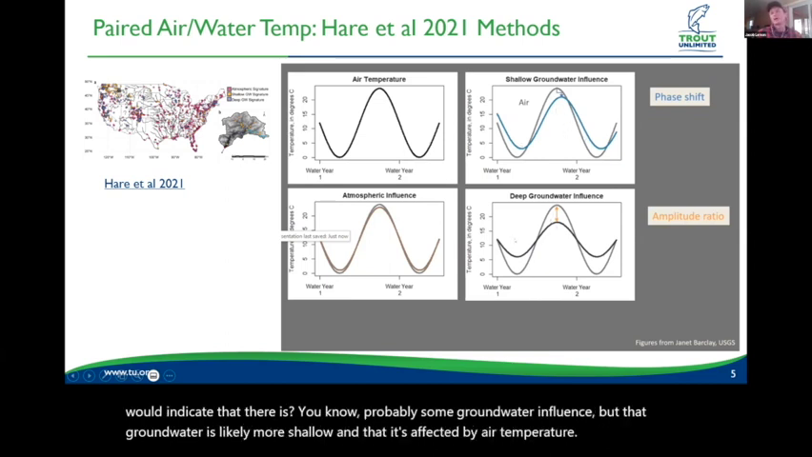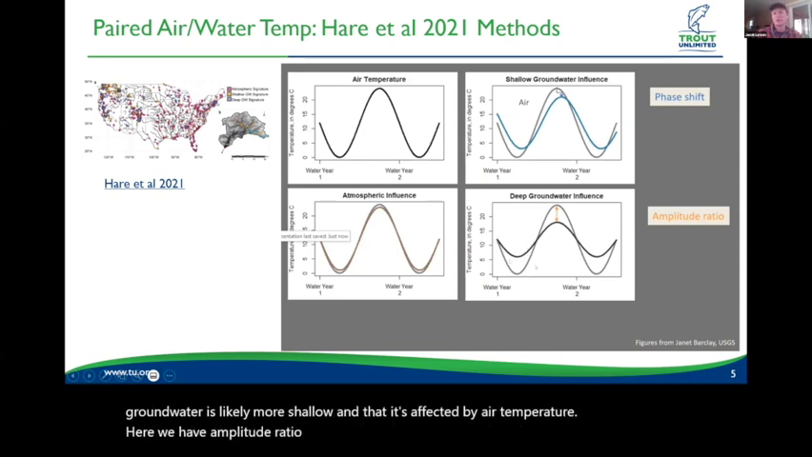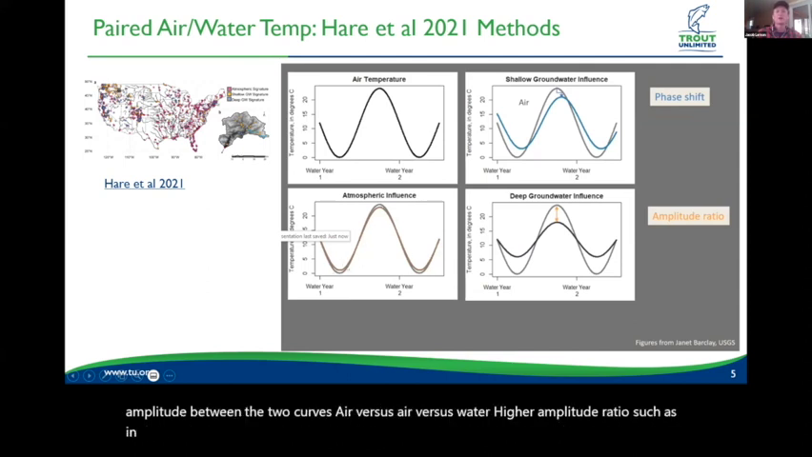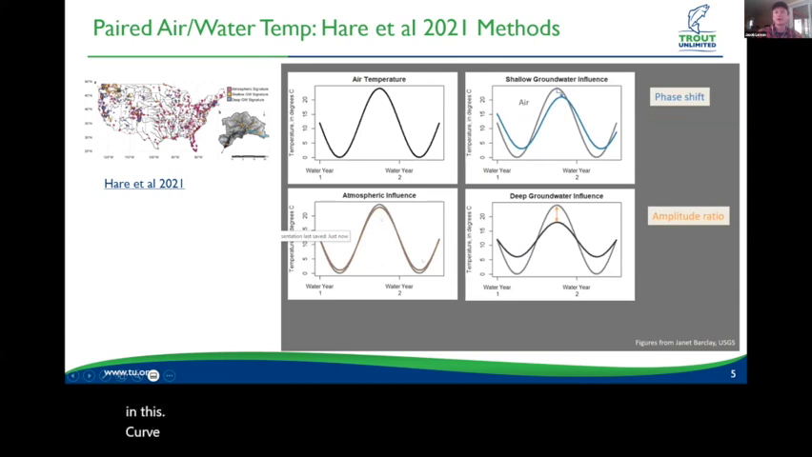Here we have amplitude ratio, which is basically a measurement of the difference of amplitude between the two curves, air versus water. A higher amplitude ratio, such as in this curve, would indicate an atmospheric influence, so air temperature is really driving water temperature.